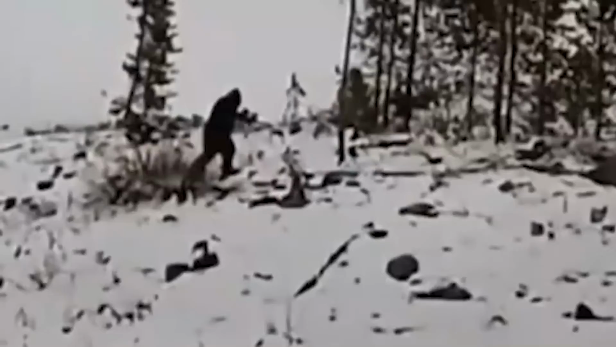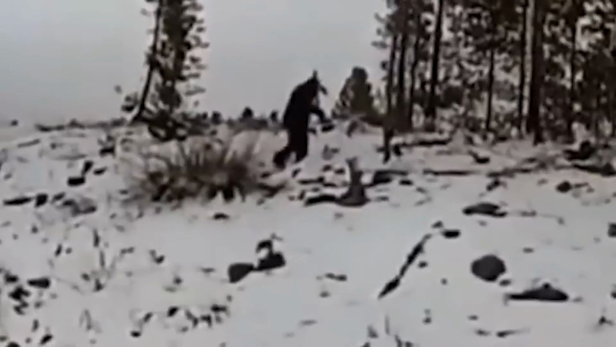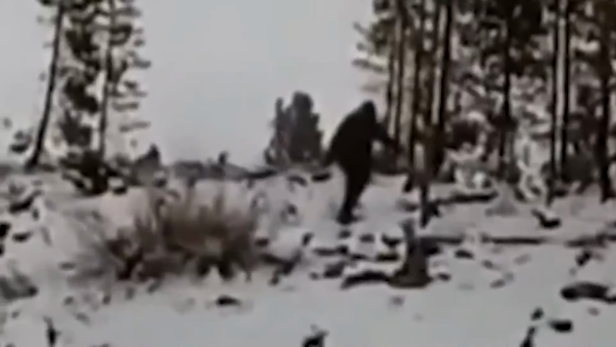The scale of the creature, its position amongst the trees, and the confident manner in which it moves in the snowy wilderness suggest that this is its home. The overall shape of the creature and the almost conical head add to the case for this being real, and before being discovered, it vanishes into the trees.